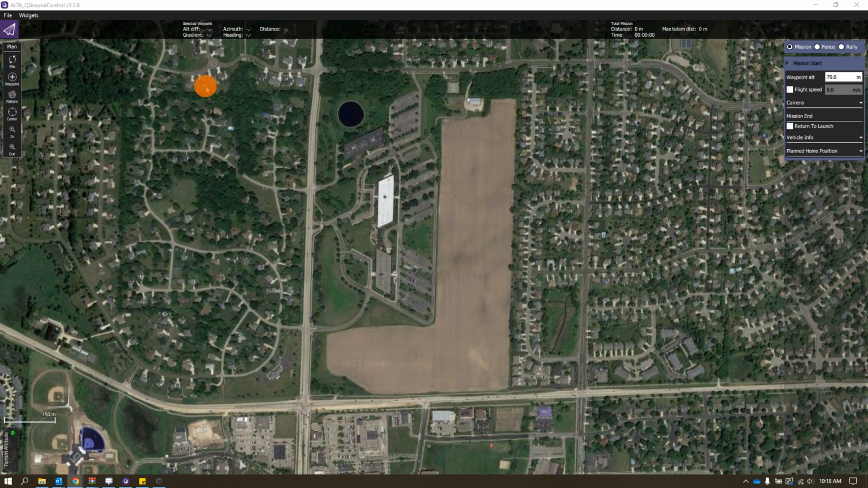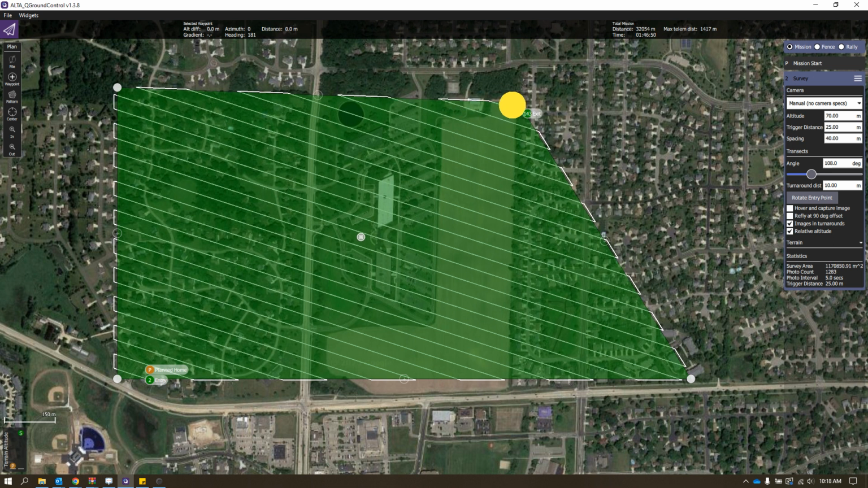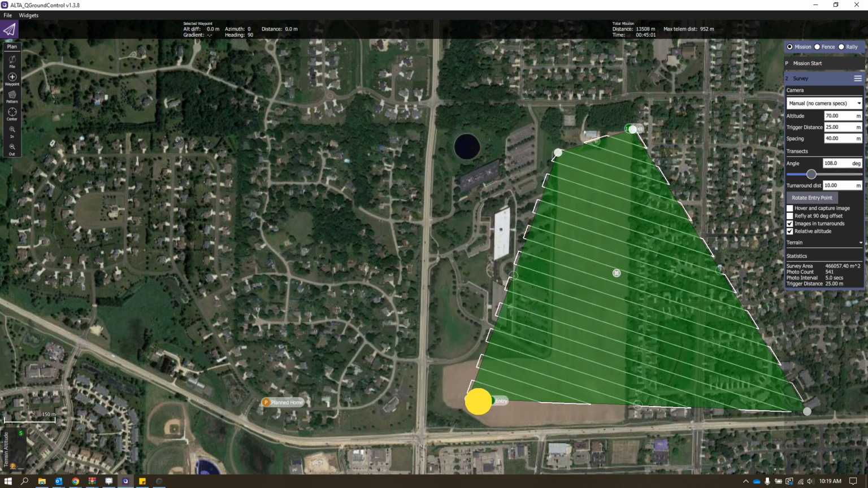And then the first thing we're going to do is go over here and hit Pattern, and then we're going to hit Survey. The moment we hit that, we're going to see a polygon pop up, and then we're just going to drag and drop these nodes to where we want them to go for our boundaries. So you'll see in a second.